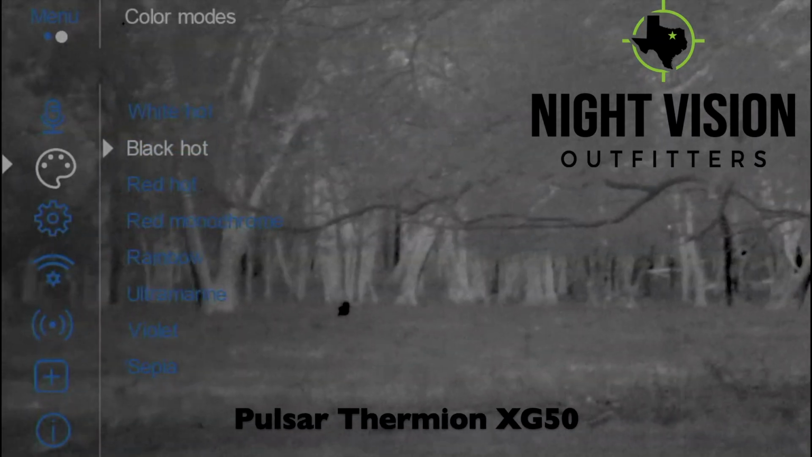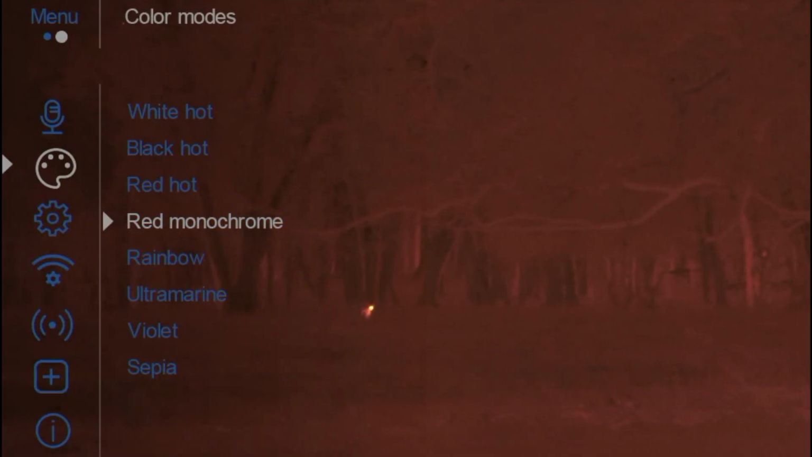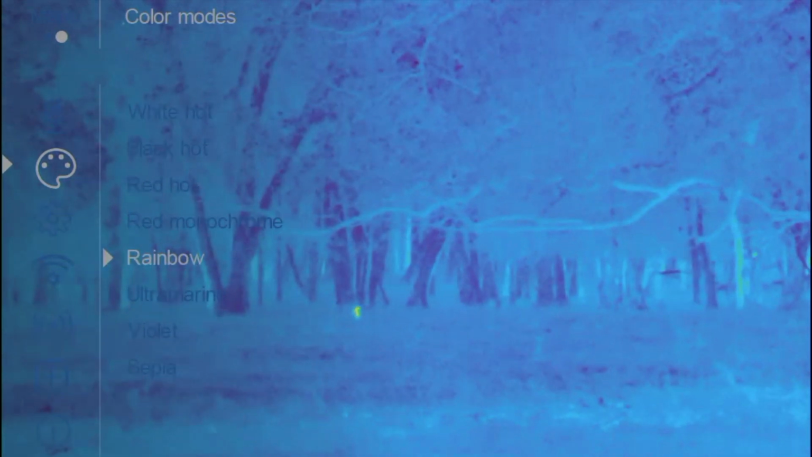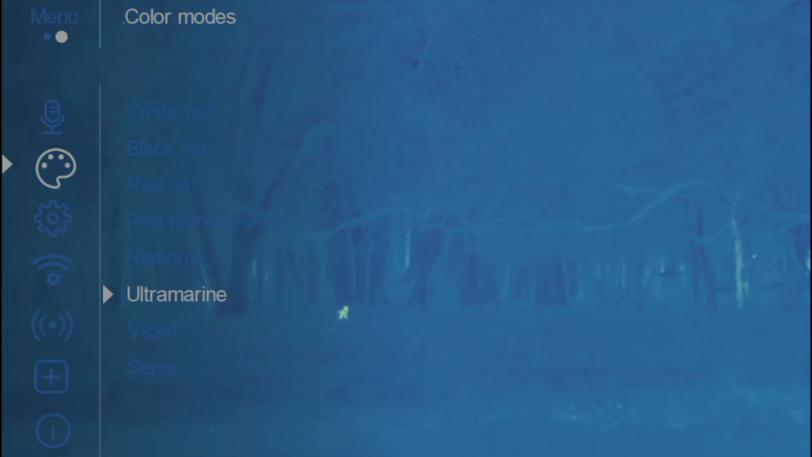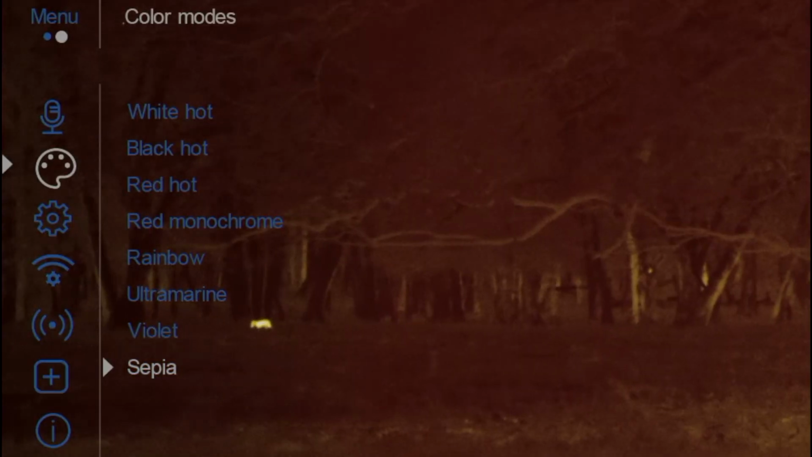This coyote showed up 30 minutes later, and since hogs were our primary target, I decided to give him a pass and run through all the color palettes on this thermal. I did not fine-tune each of the color adjustments using the brightness or contrast. This coyote was traveling just about 200 to 250 yards away.